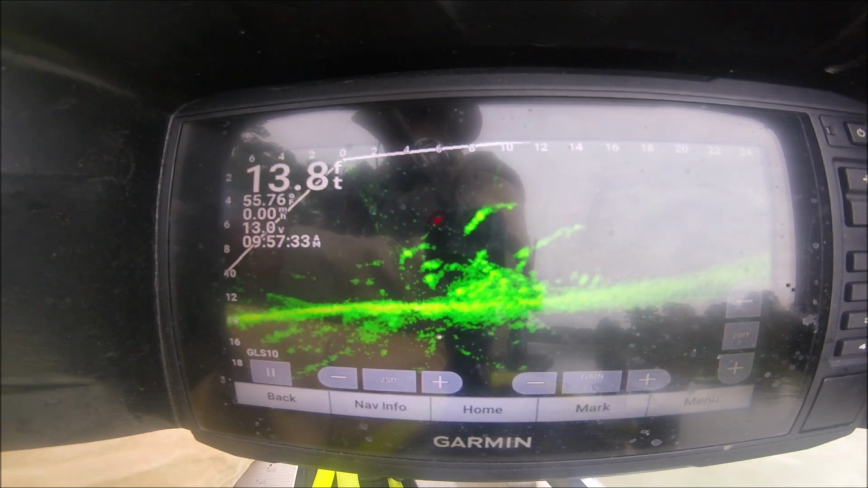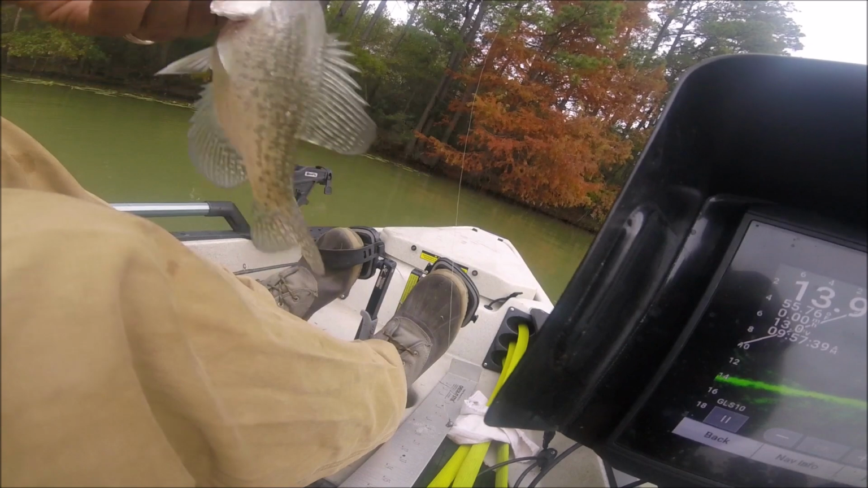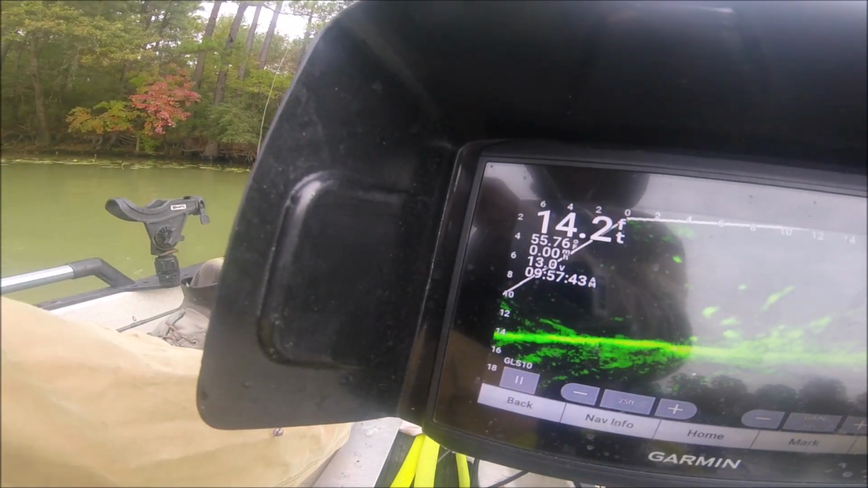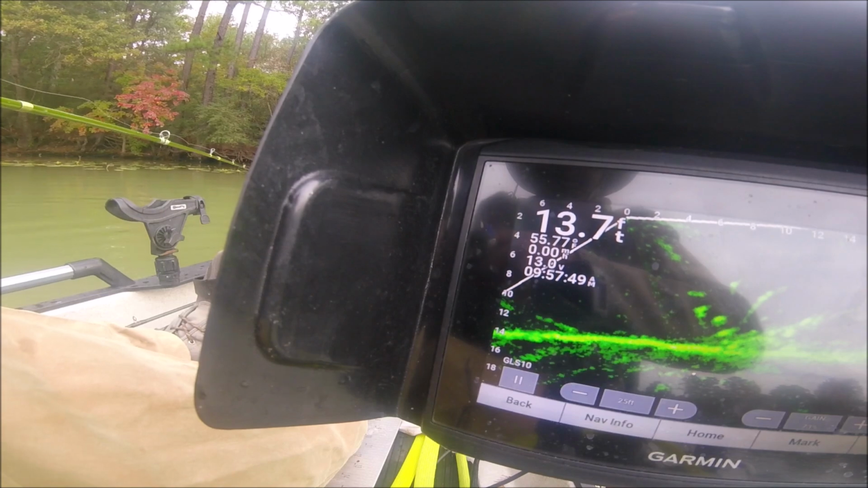Every time I drop it, I'm getting a fish, and they ain't big enough. Yes. I mean, this is unreal. Small fish, small fish, small fish. I'm gonna try to catch them all fish.